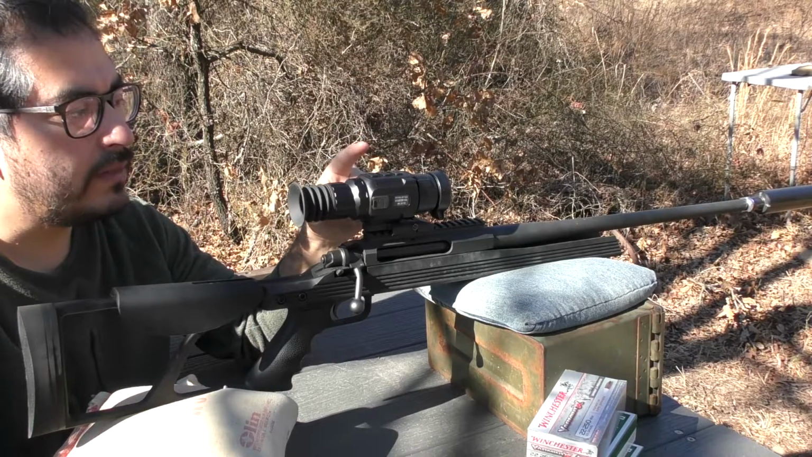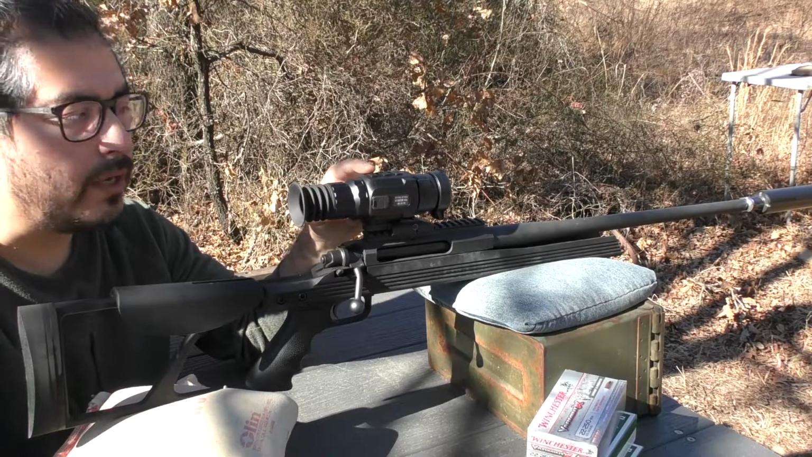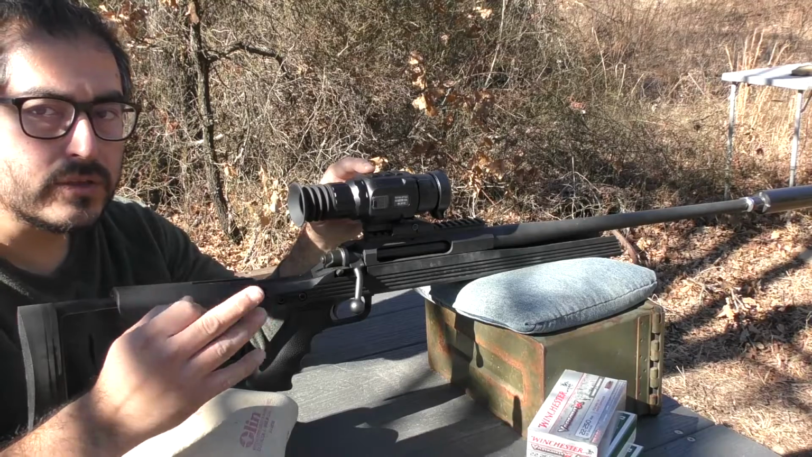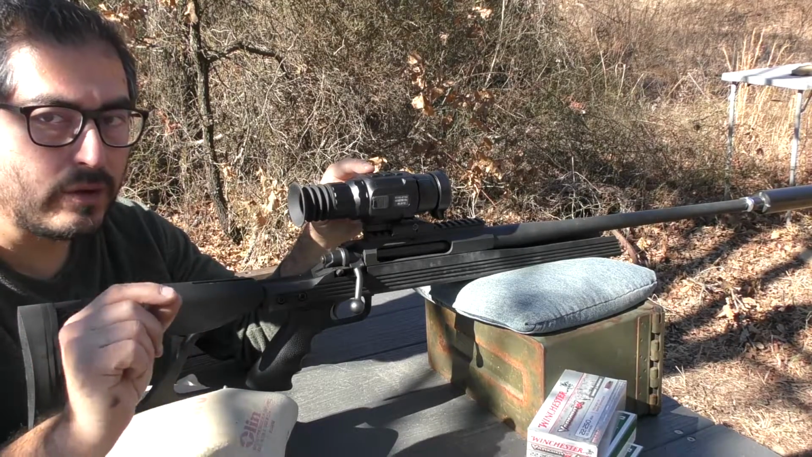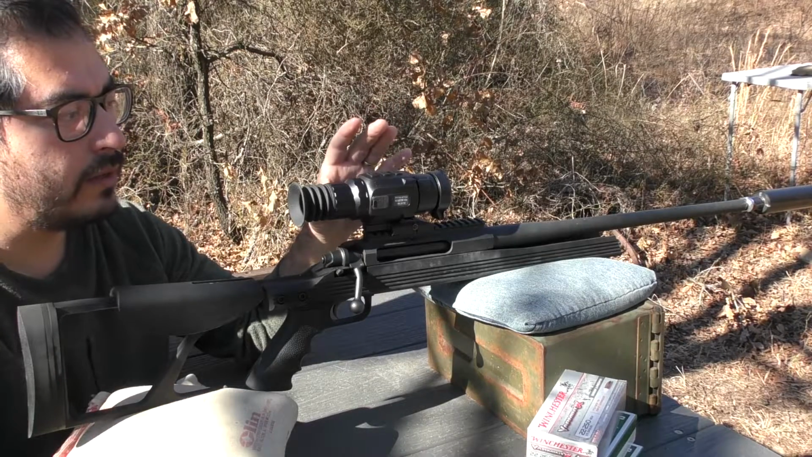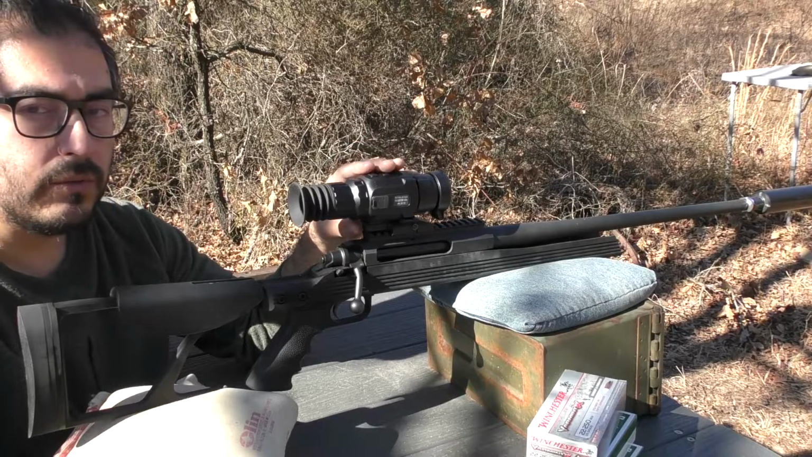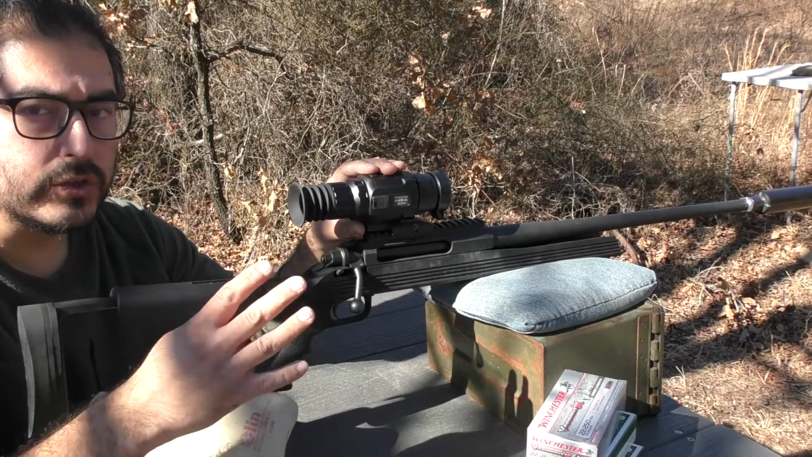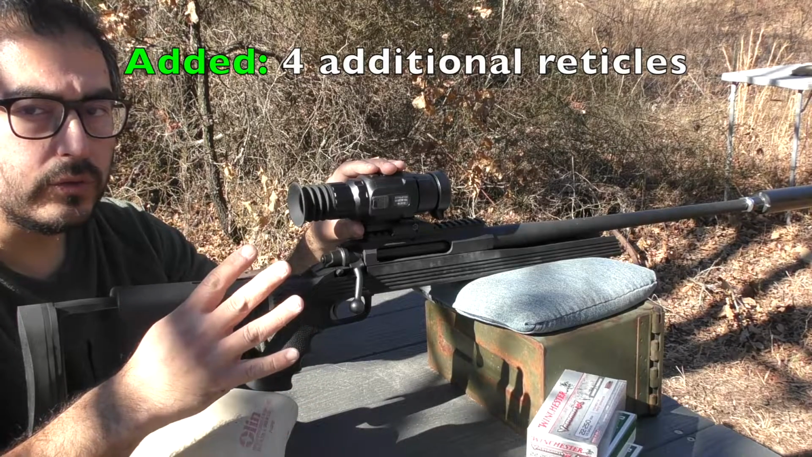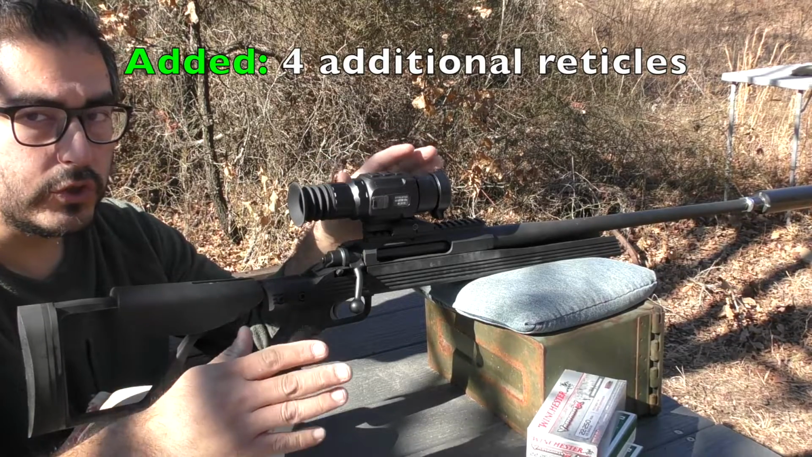And so to activate that on the Hogster VIBE series, you will press and hold the back button for about 3 seconds, and then in the upper right corner near the battery indicator you'll get a red dot with a counter. So another upgrade that they did, a refinement if you will, once we get the scope fired up, they added 4 reticles. So the original standard Hogsters had 4 reticles, and the Hogster VIBE now has 8. So you have 8 reticles to choose from.